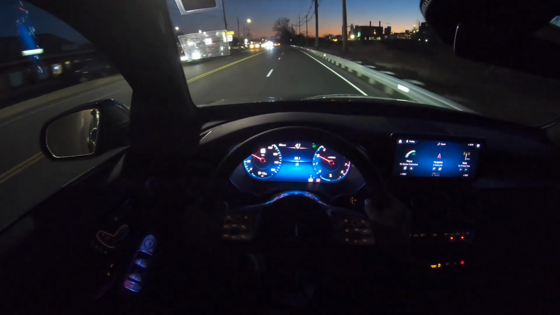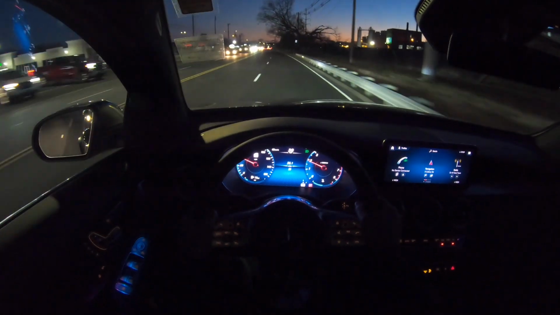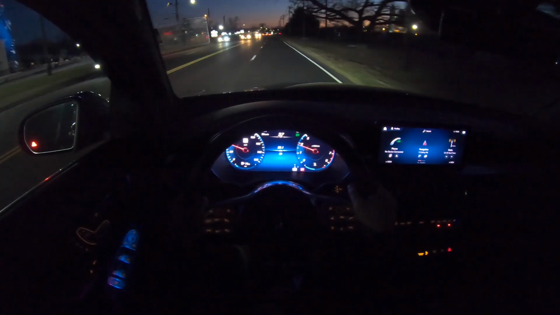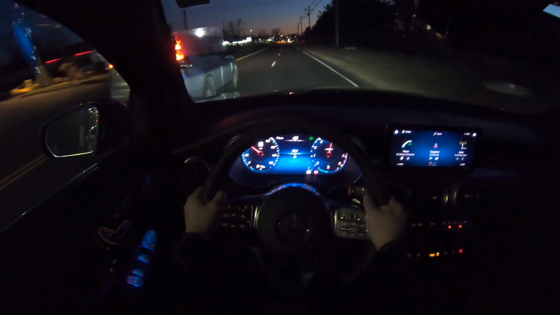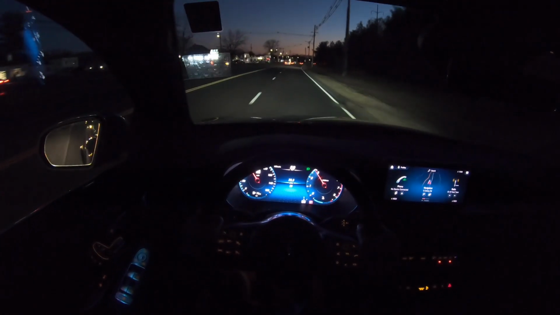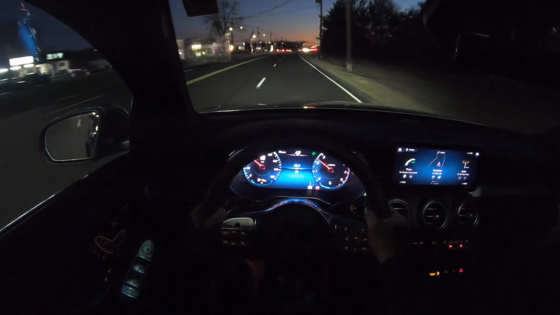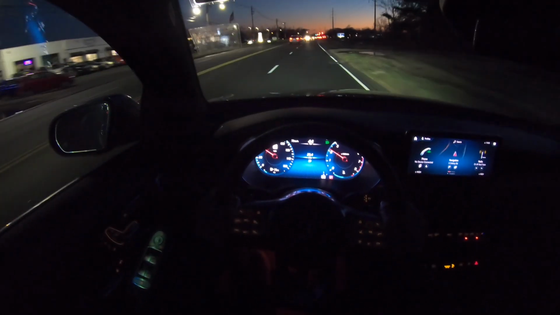But let's go ahead and actually, it is in sport mode. Let's see how long does it take for the SUV to accelerate. So I'm gonna go ahead and floor it. So honestly, there's barely any delay. There is probably a second delay. That turbo spools up very quick.